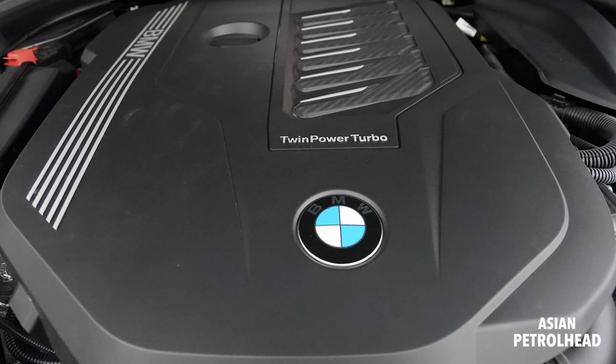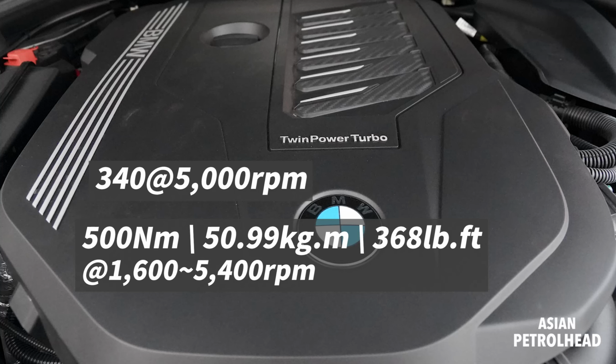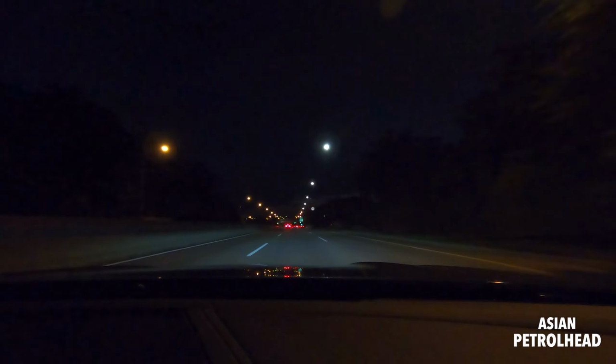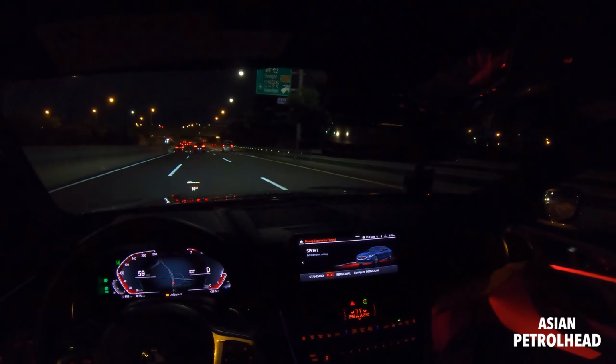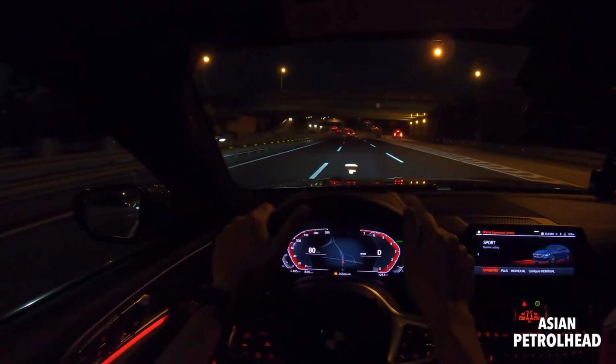And our tester has a twin-scroll turbocharged inline 6, which makes about 340 horsepower and 369 pound-feet of torque. The engine is mated to an 8-speed automatic. We're in comfort mode, so let me just let you enjoy the sound. Woo! Sounds very nice. That was just in comfort mode. Let's put the car into sports mode. Let's see. So let's put it on standard sports mode one more time. Wow.